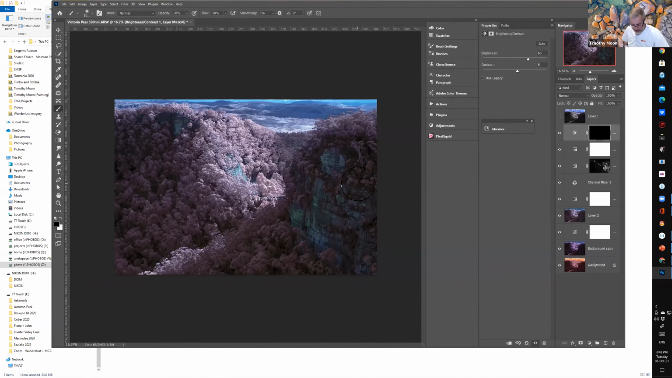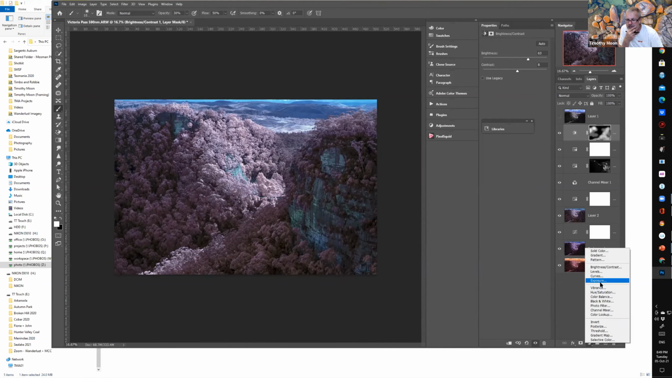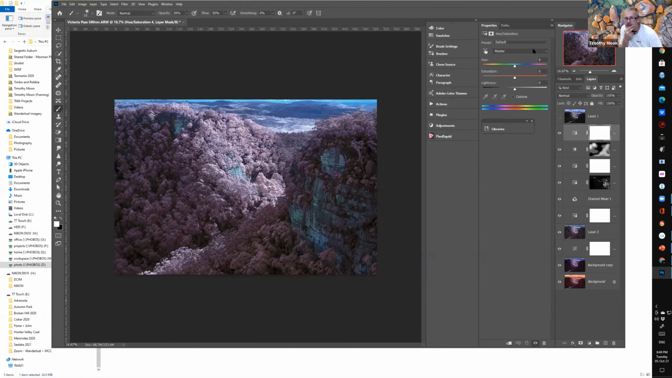And I can make a white one, so I can brush in a little bit more detail in the shadows here. Blue's getting a little bit strong, so why don't we desaturate the blue in the background.